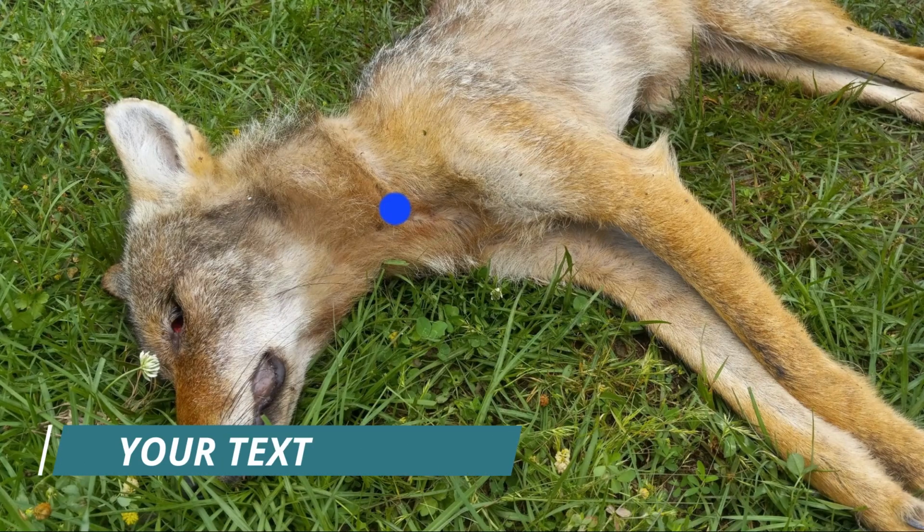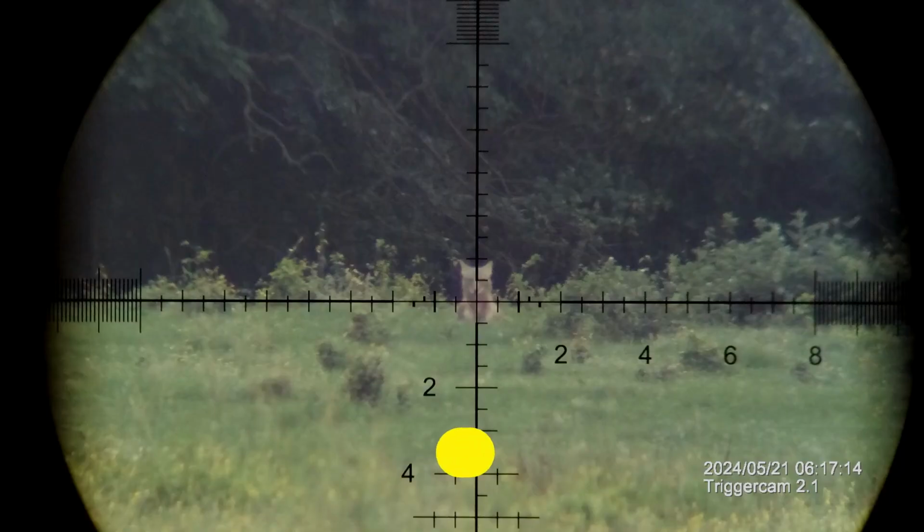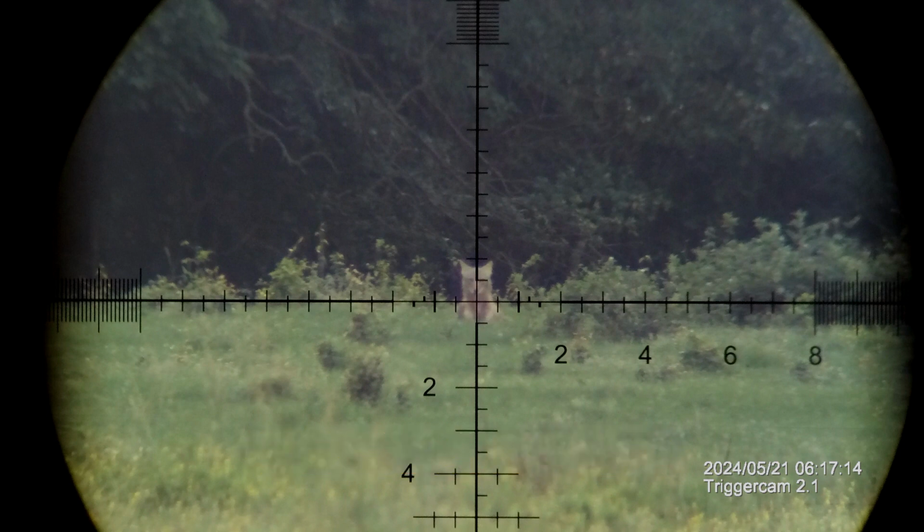How did it do on this guy? Well, the entry point is pretty unremarkable. I actually had to put a blue dot just so you can see where that bullet struck. As you'll see here, that was right about at my aiming point. So I got lucky and managed to put one at 262 yards, right where I wanted.